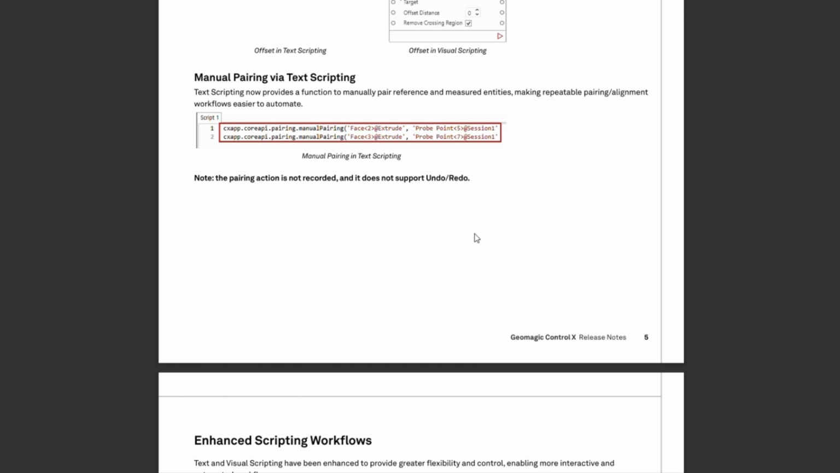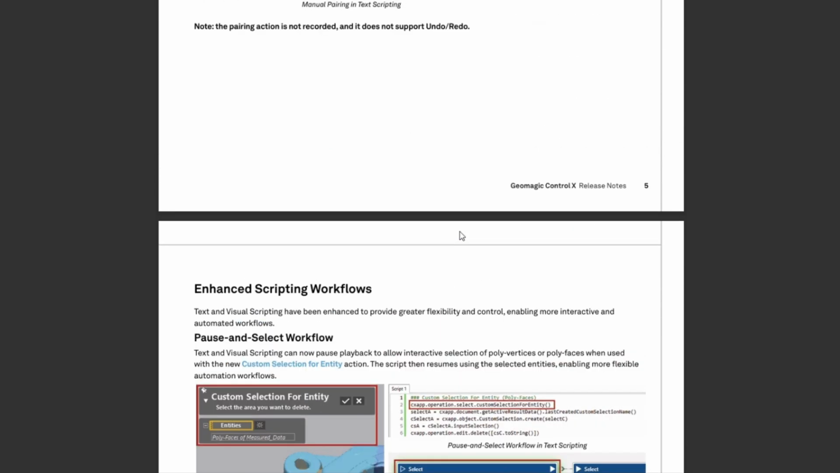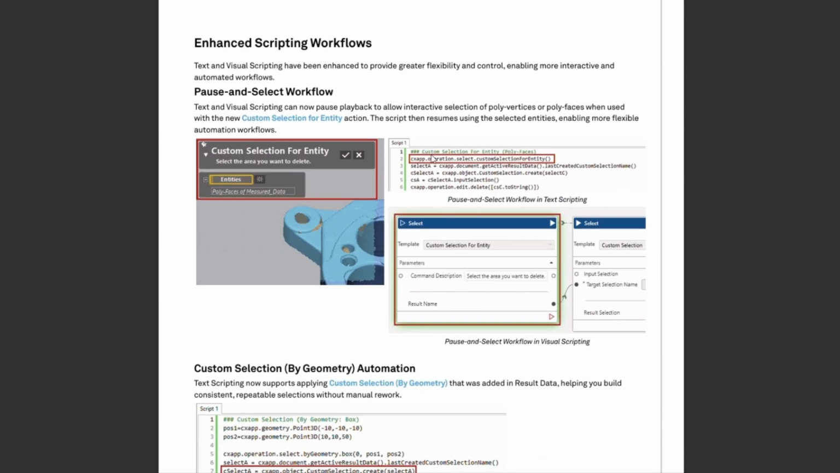The next tool for scripting that we've added is manual pairing as well. This is just for text scripting, but as you can see here, it's not recorded and does not support undo/redo. So just be aware of that when you're using that tool.